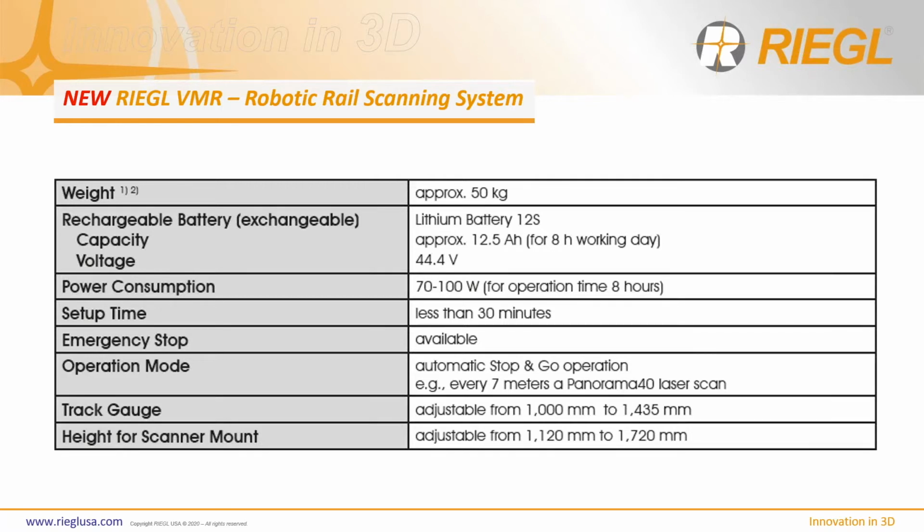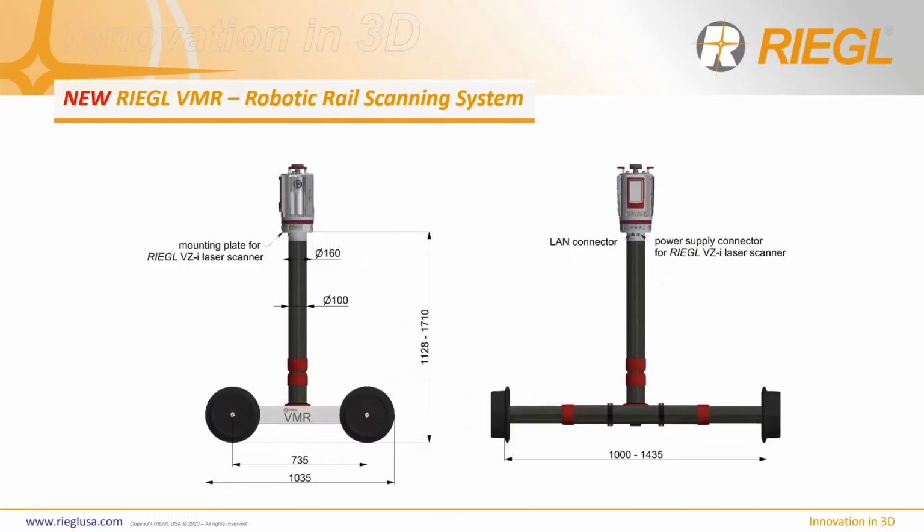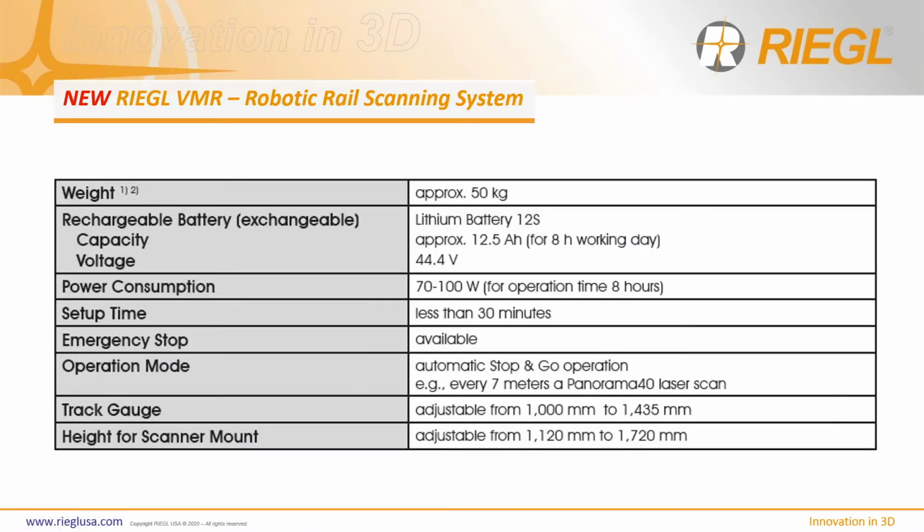It's completely self-autonomous, with lithium batteries. The base down here, where it says VMR, has a computer and batteries to power the rail so it can move from one position to another, and it can also power the scanner. I can also see it carrying other instruments, such as an IR camera or hyperspectral camera, or different types of instruments to do rail inspections. This is just a platform that moves the scanner from one position to another, so I can see it being integrated with different platforms.